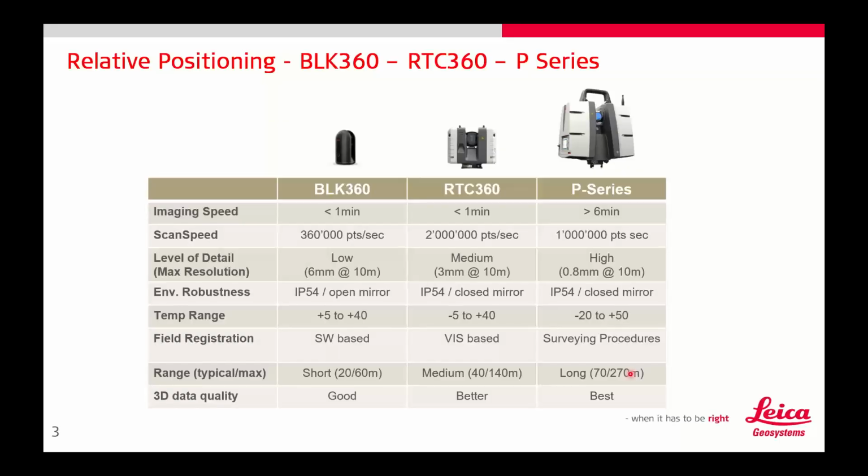So real quick, this is the spec overview for all of these scanners. Starting with the BLK360, you're looking at very fast imaging speed, good scan speed for a small unit. If you've ever seen a BLK360, you'd probably be very surprised at the size of it. It's just this tiny little thing, very light, very portable, very versatile.